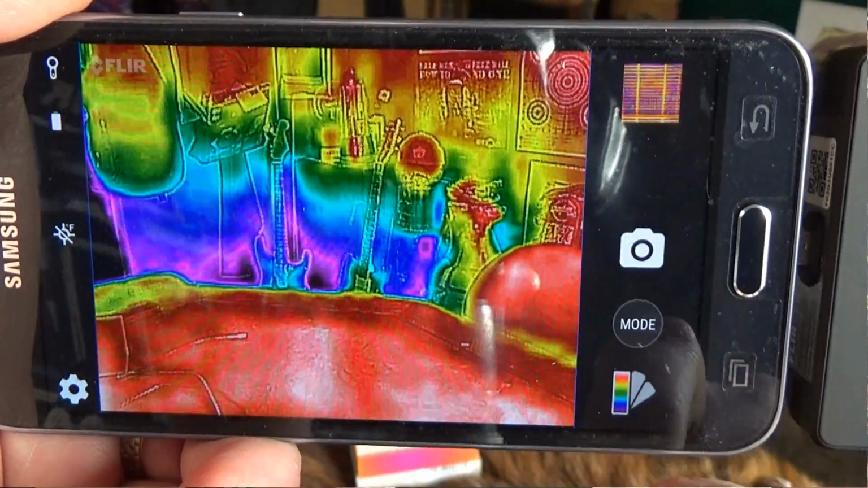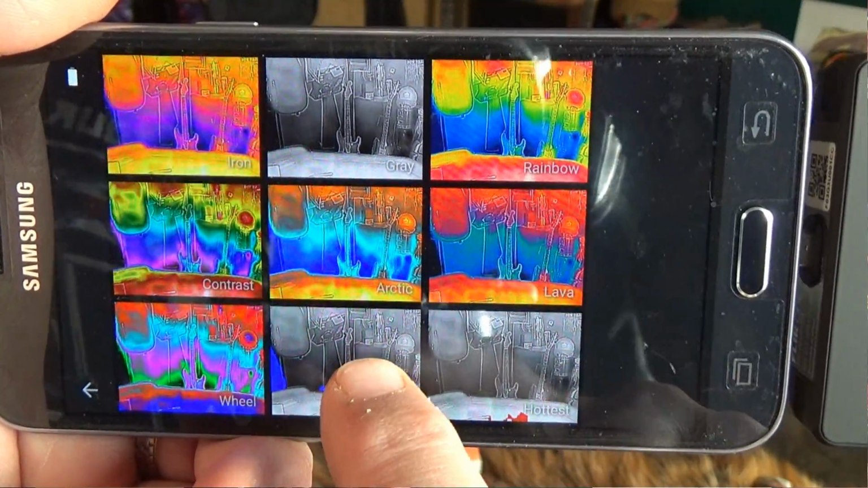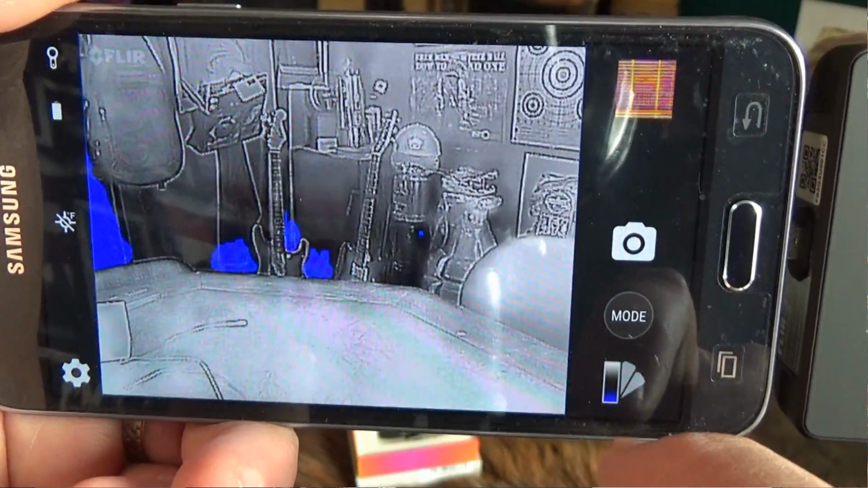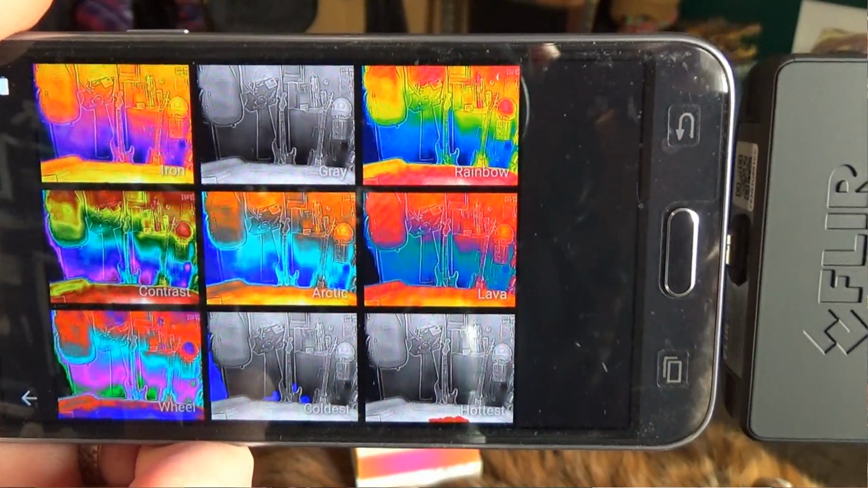The one that I kind of like the most is probably the most boring. It's just a white hot. I personally think you get a little bit more detail from those, and that's a little bit closer to the screen that you're going to be looking at on some of the higher end and military devices. At least it has been in my experience in the past. But regardless, you can choose. There are several different color schemes you can choose, so whichever one you like the best, you've already got it.